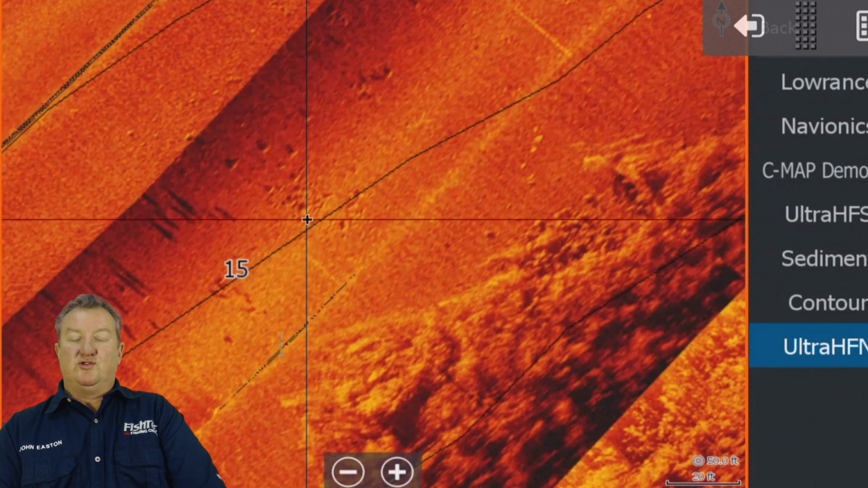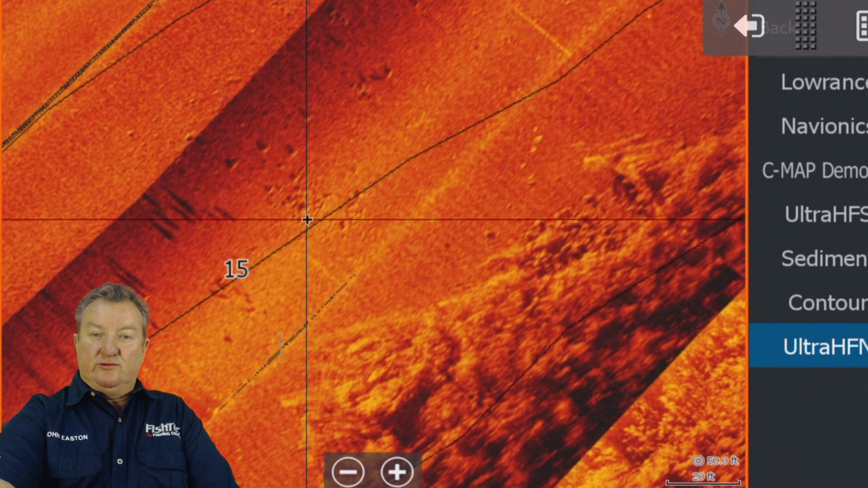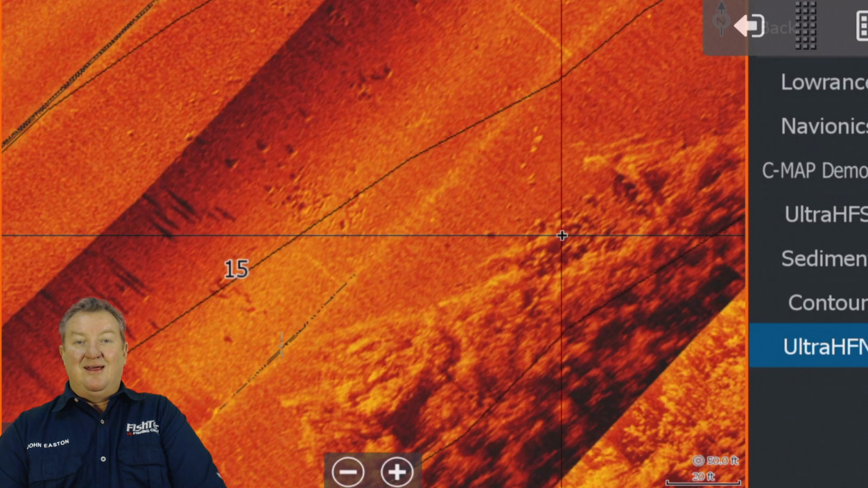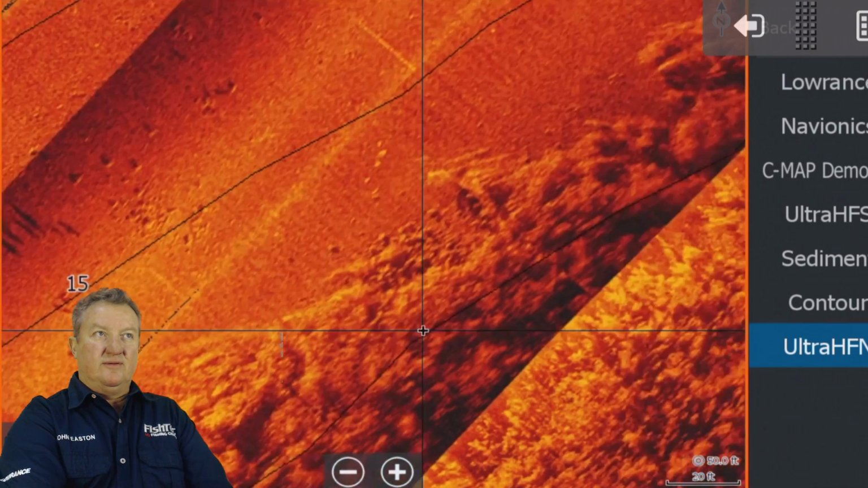Again, you've got some little offshore rock close to that weed line there. And then, of course, you've got this absolute gem over here. Right in the weeds, you've got those rocks there. How many guys are going to know about those rocks sitting there?